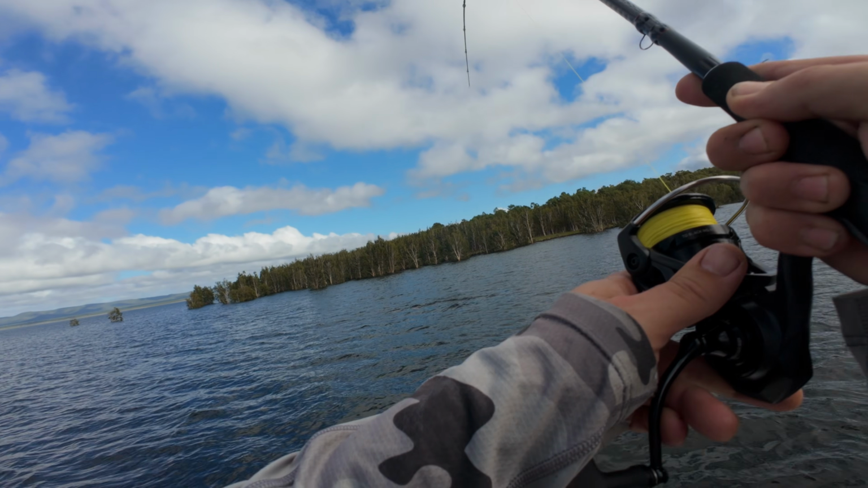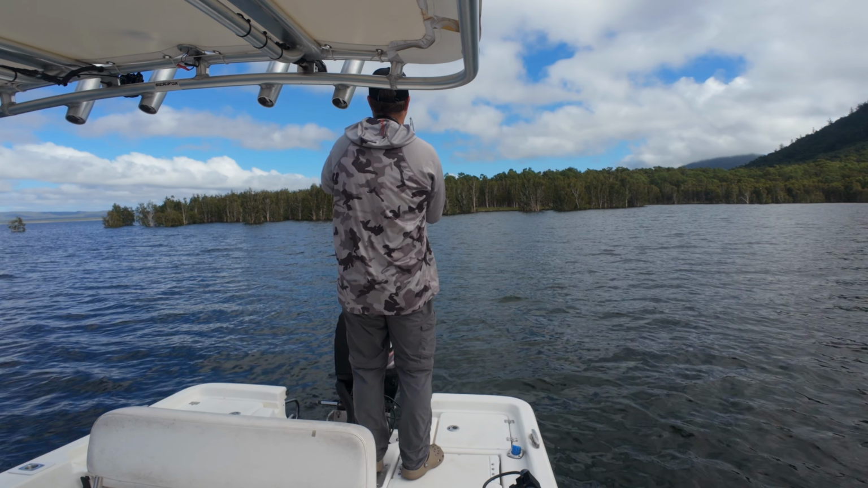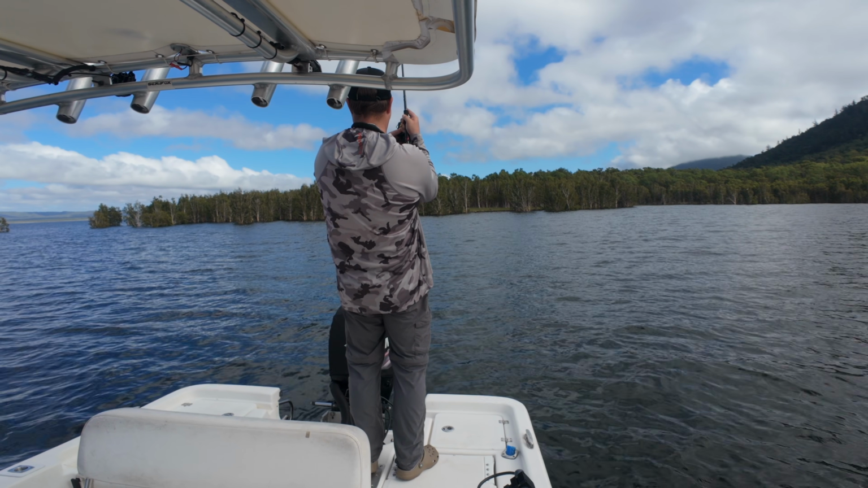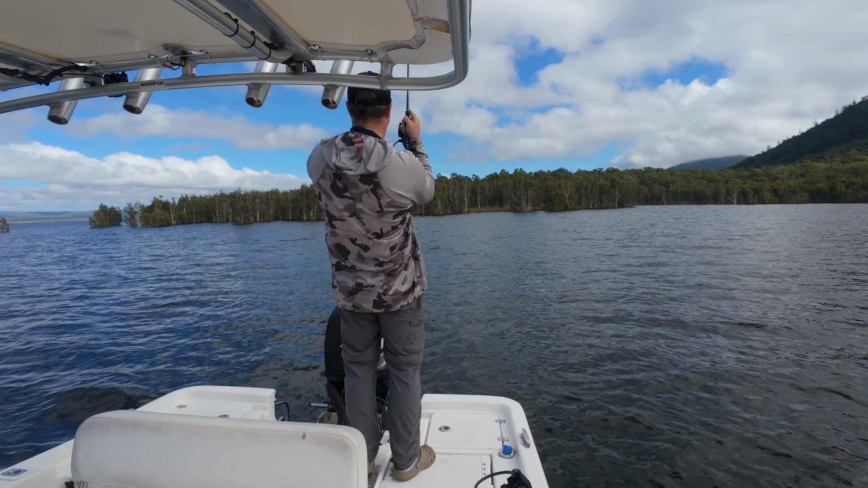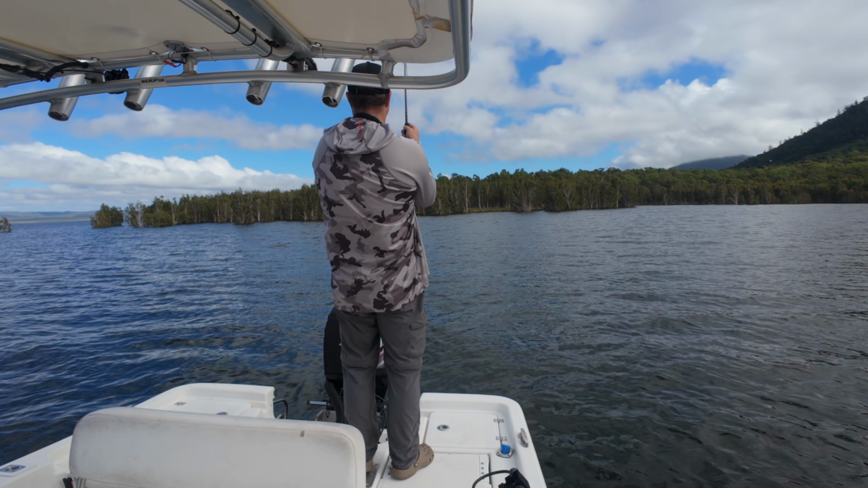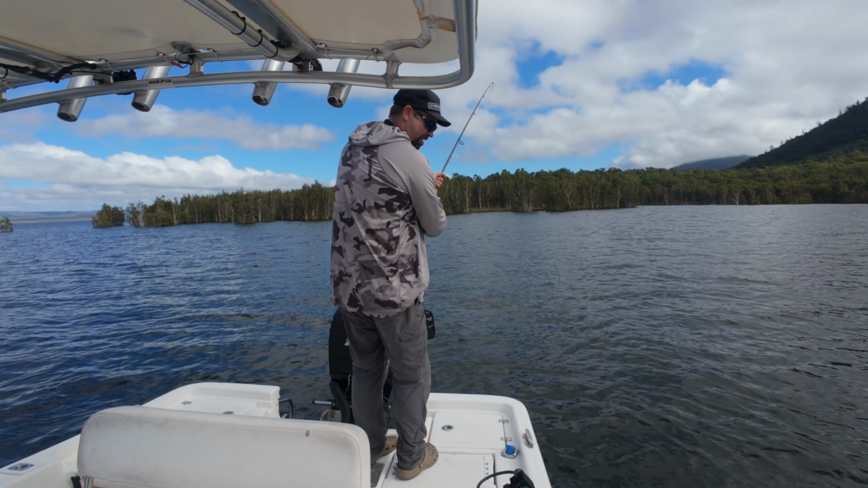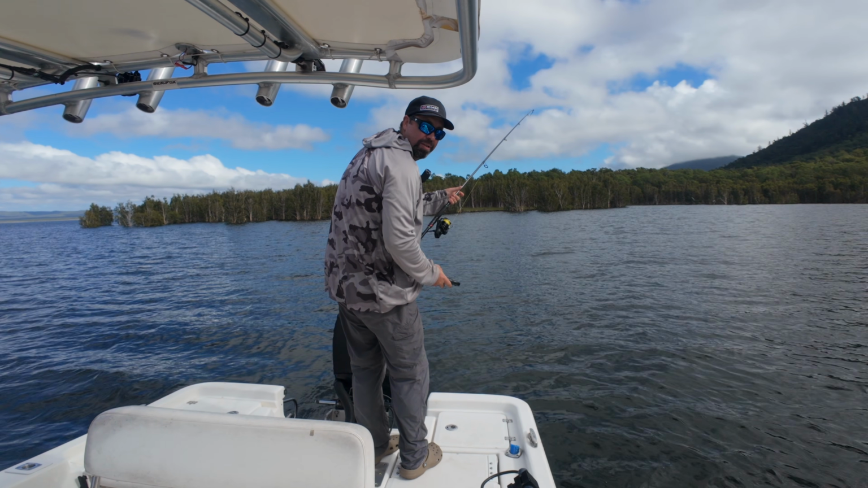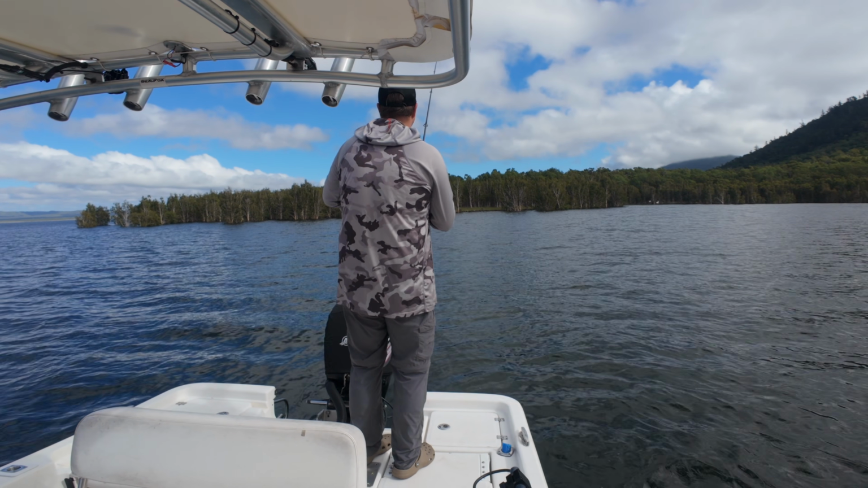Oh, he's deep in the weed. He's deep in the weed. There had to be a fish in there. Oh, we may not get this one back, I don't think. We might have to go in there. We're going to have to go in there. We are absolutely rock solid in the weed.